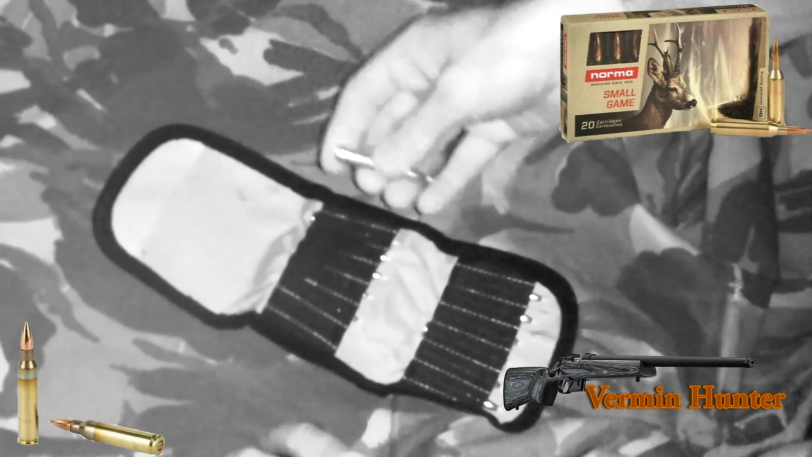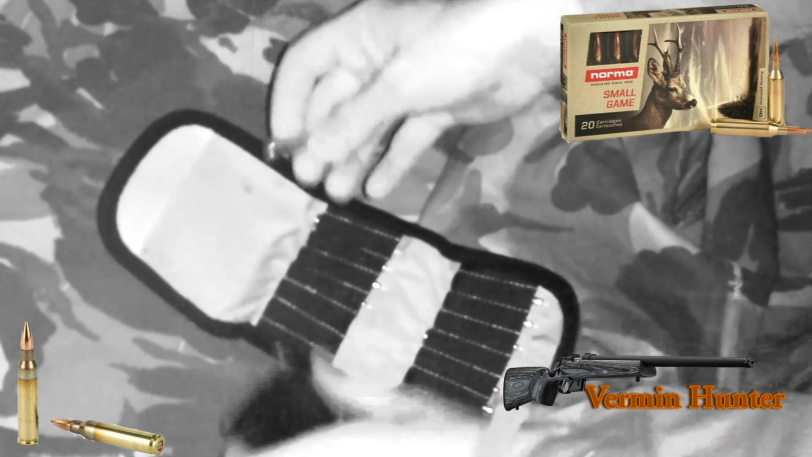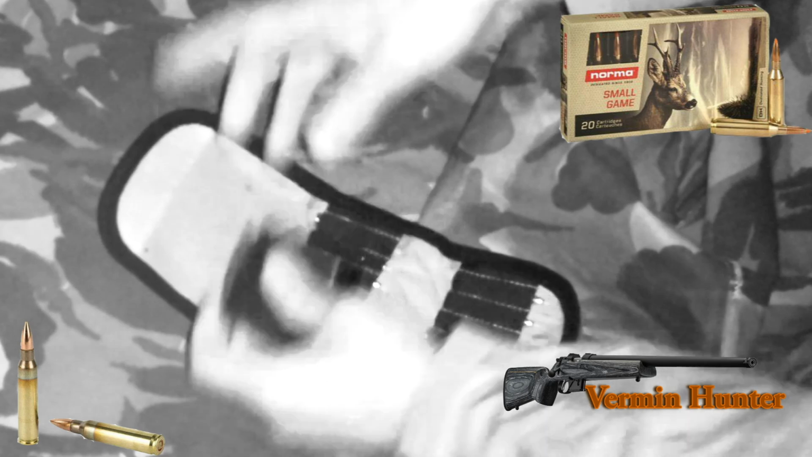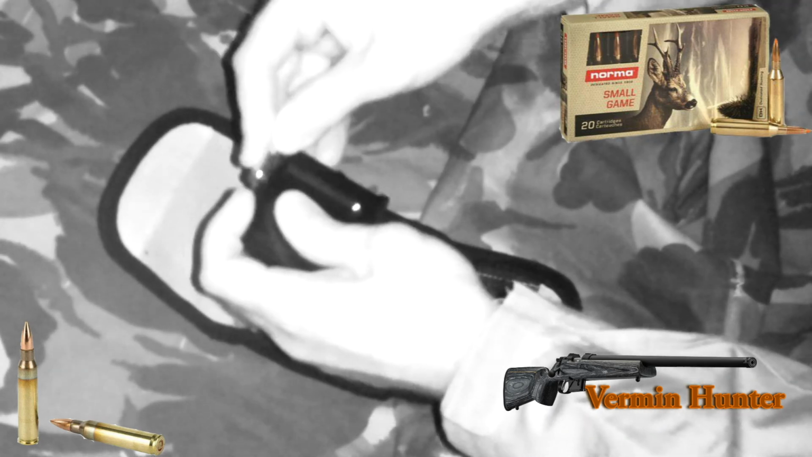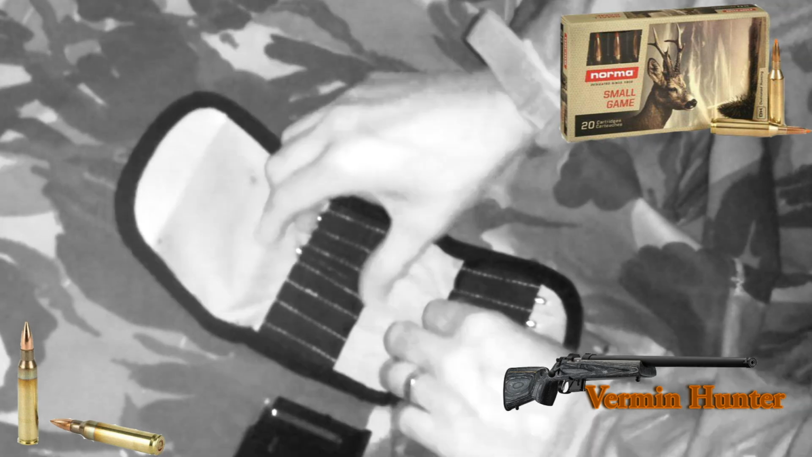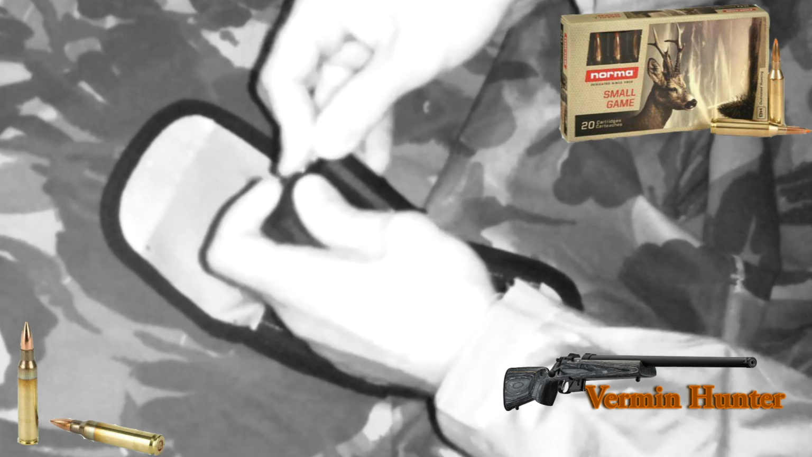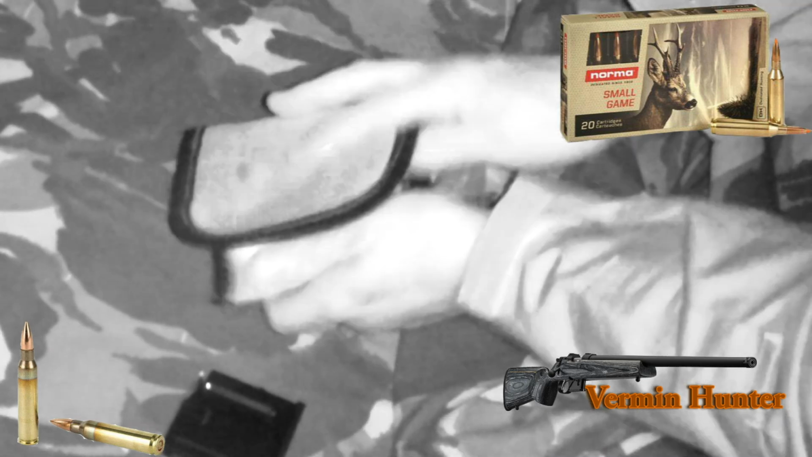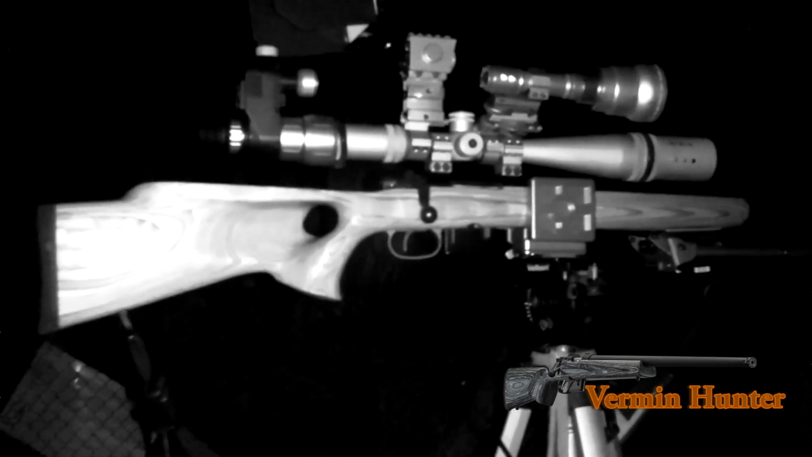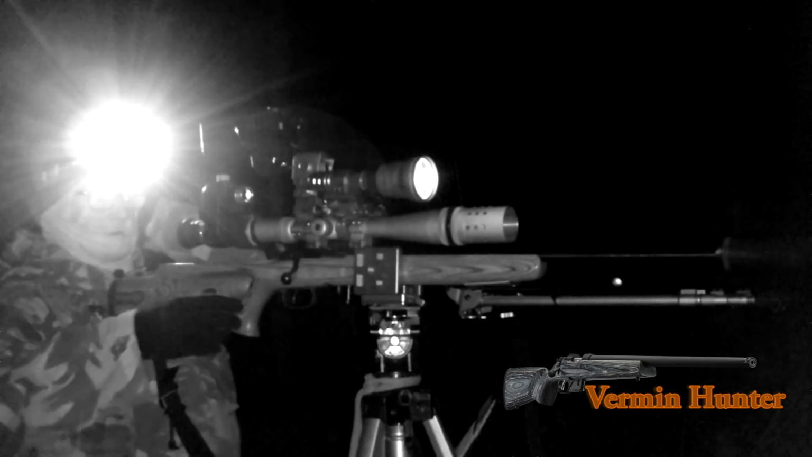I use Norma 55 grain small game Vermin head bullets. Fantastic matchstick in this gun. This gun really likes them. It took a bit of time to get used to the combination of using the 223, but now it is absolutely perfect. Any distance right out to about 150 yards I've taken these animals. Now I've managed to get the scope well mated against the gun and avoid the parallax issue, then they drop immediately. The 55 grain Norma small game doing its job. Fantastic bullet.